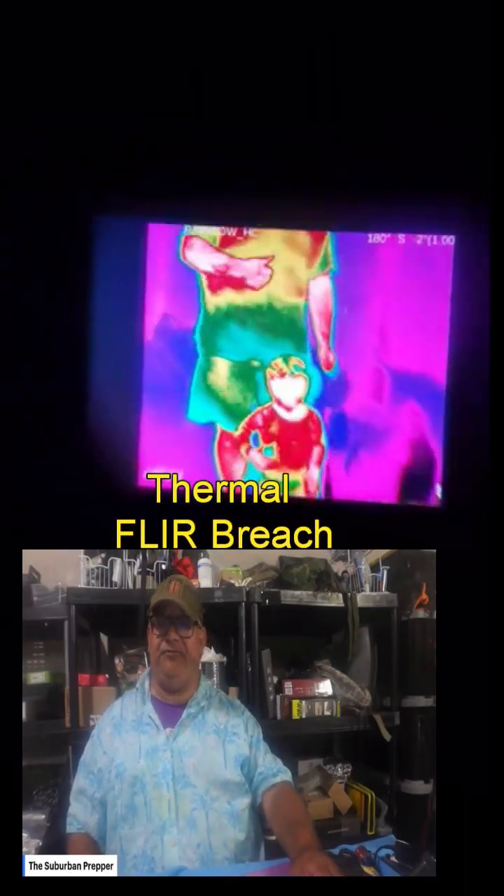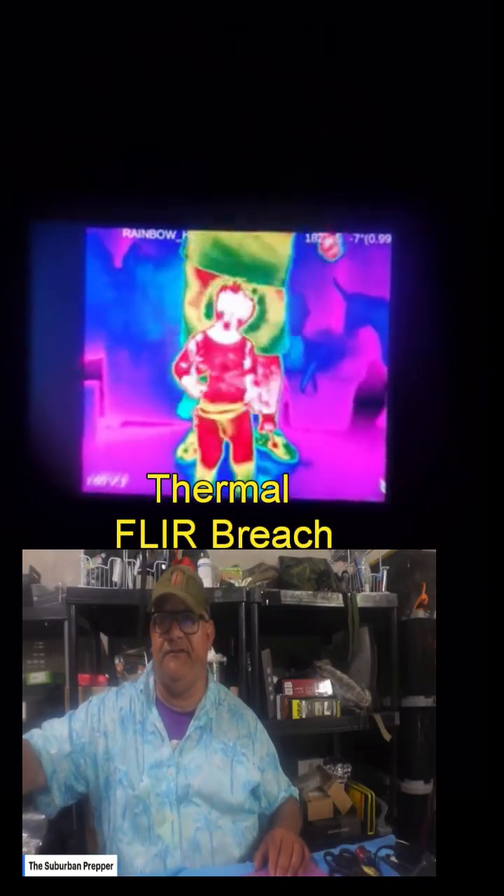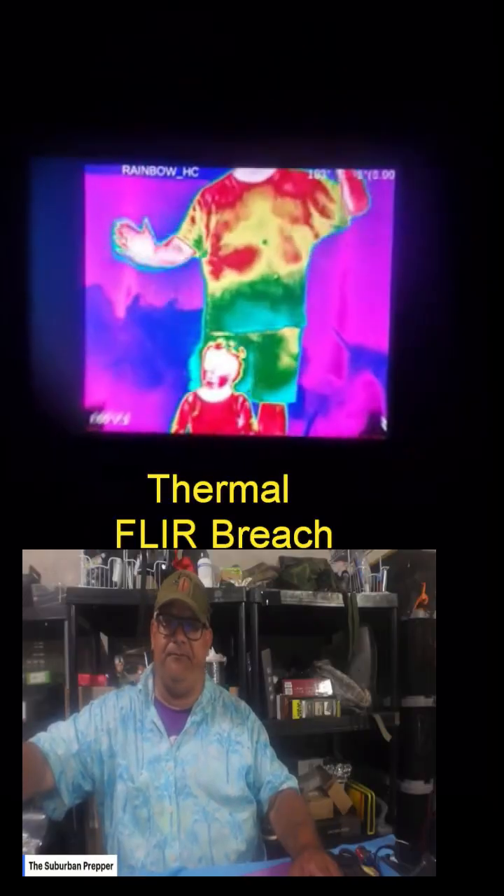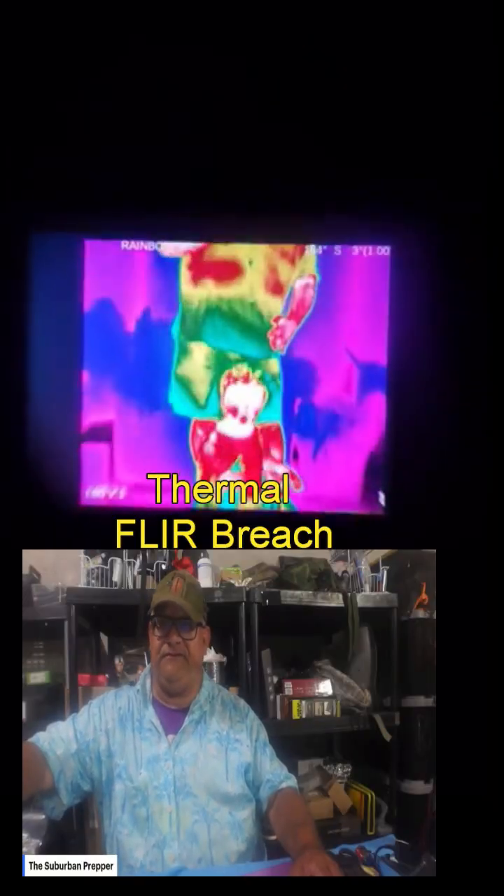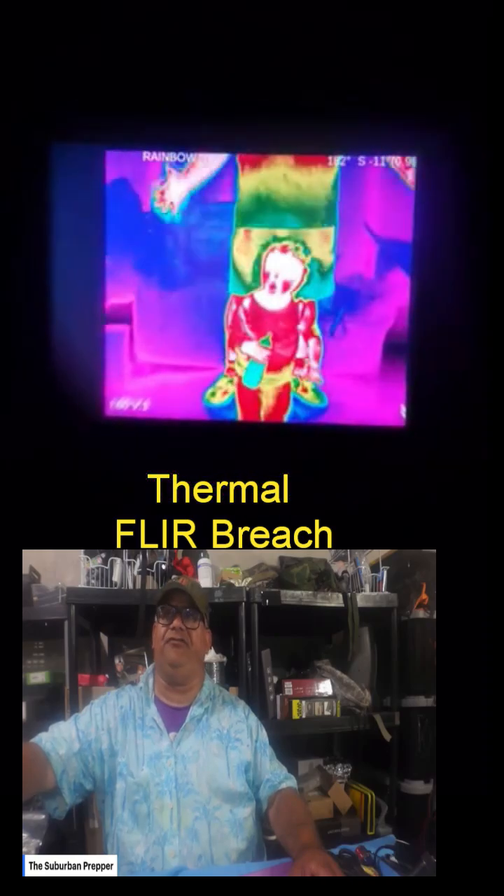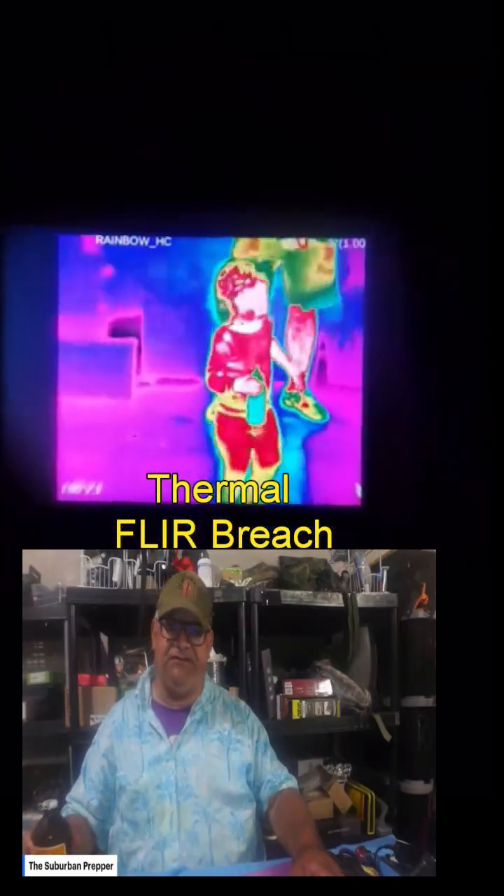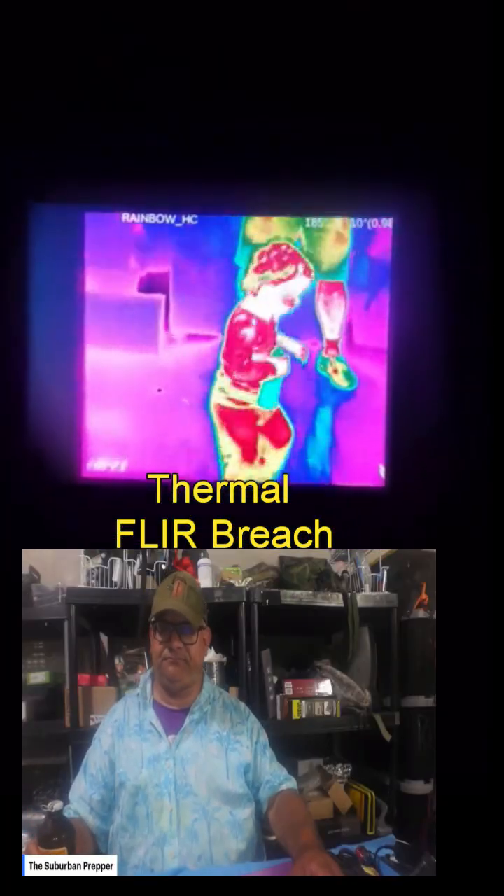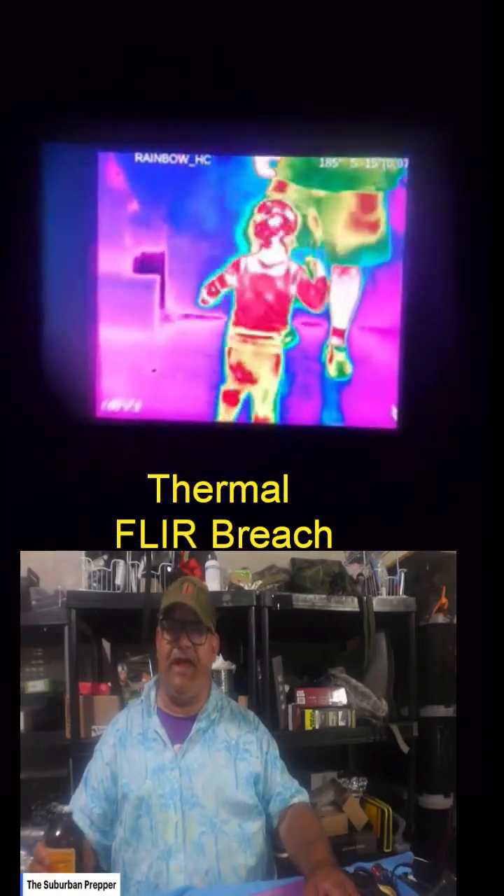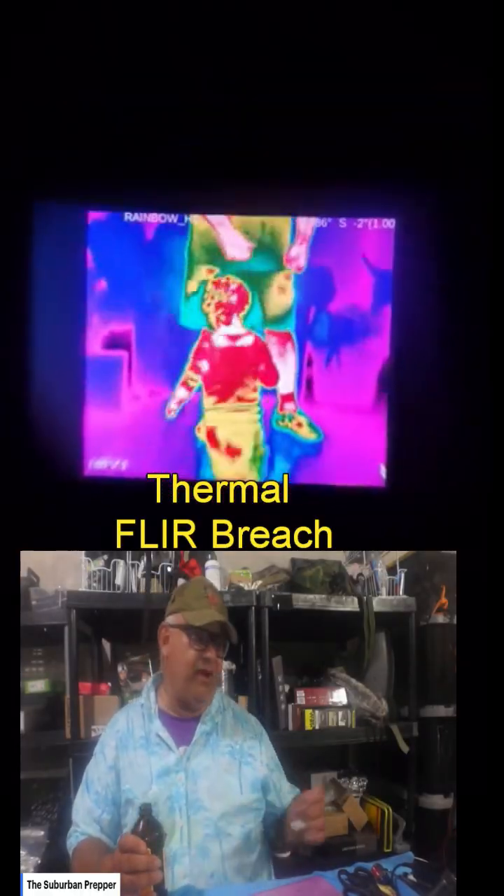It still remains a top choice for preppers like me, retired military, because it's a technology that we were used to back in our prime. To me, it's one of the best night vision devices on the market. A good Gen 3 is $3,000 to $5,000. It's not cheap. I would save up. Don't get a Gen 2, get a Gen 3. You know, it was first introduced back in the 90s to enhance night vision. It's not a brand new technology.